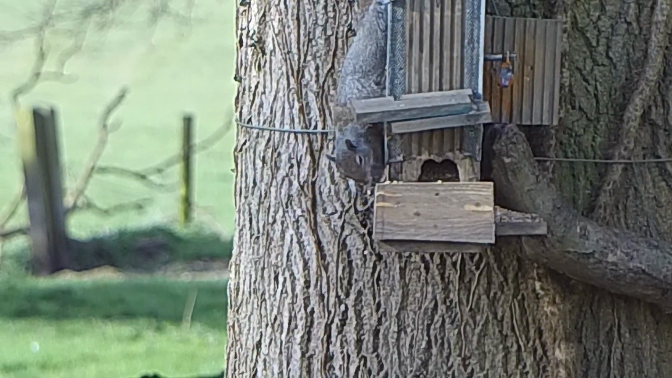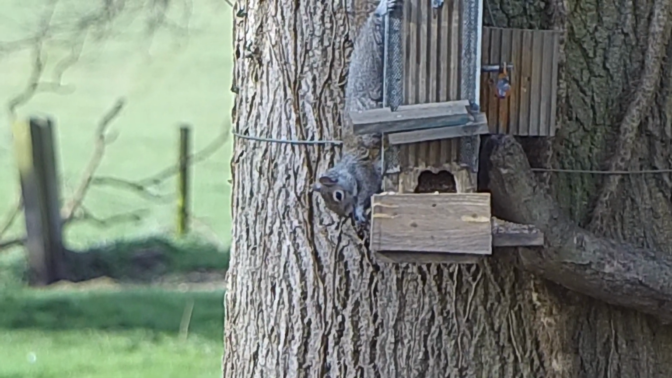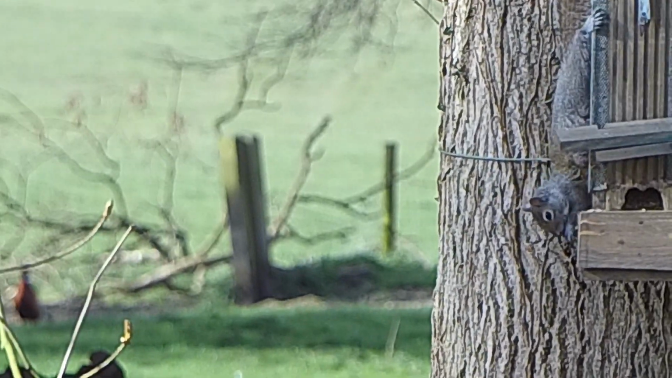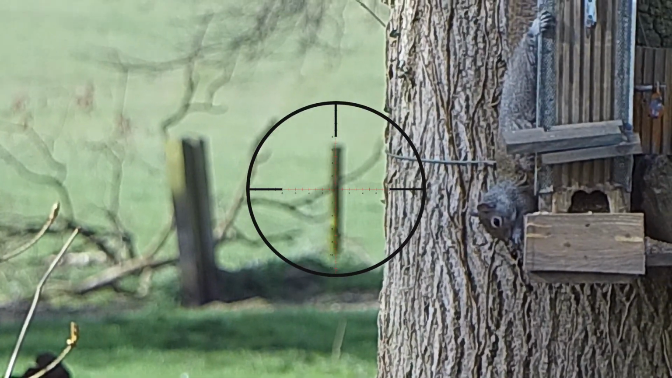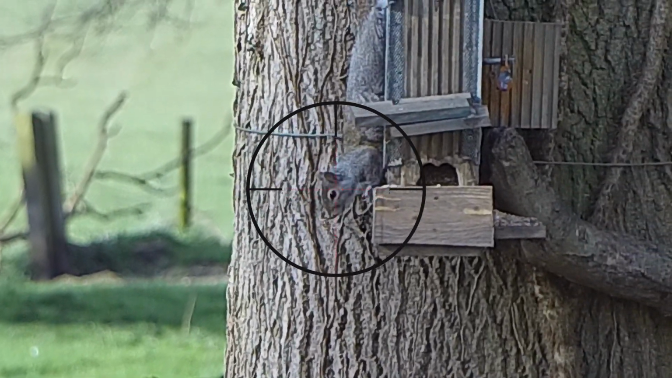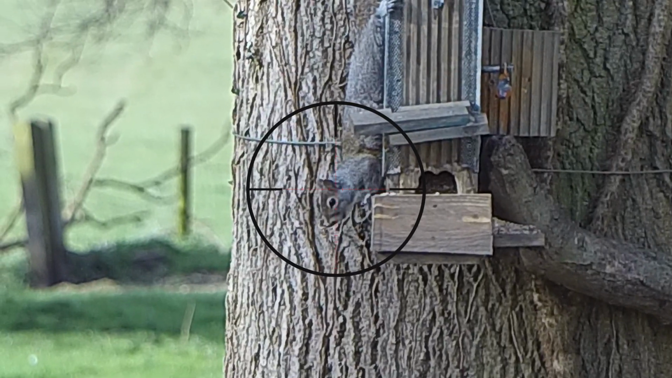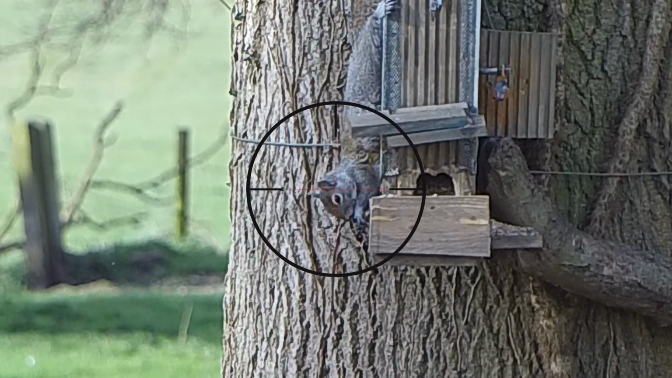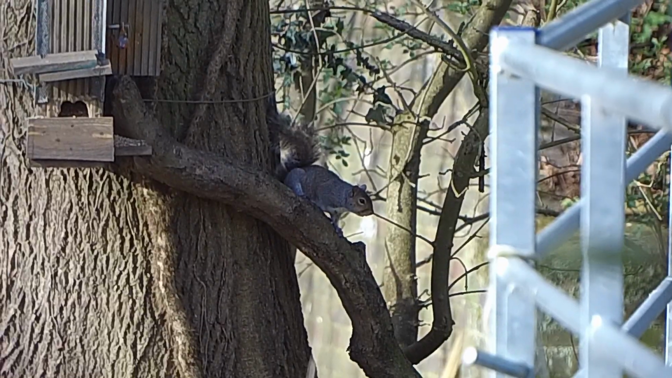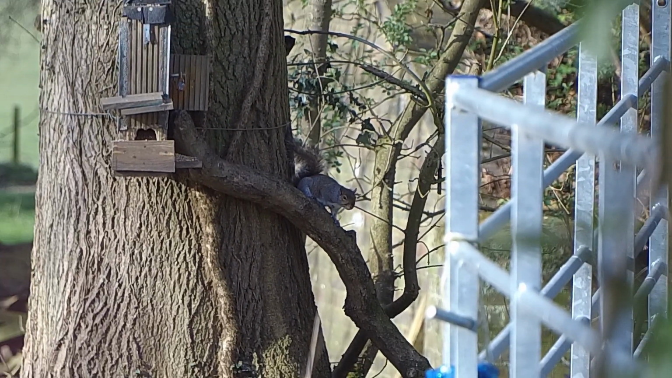This one's hanging down the side. Wait until he steadies up and we'll take the shot. Just wait for him to settle into a feeding pattern so he's still, and then I can get a nice steady clean shot there. Instant lights out, straight to the brain. That squirrel didn't know what hit it.